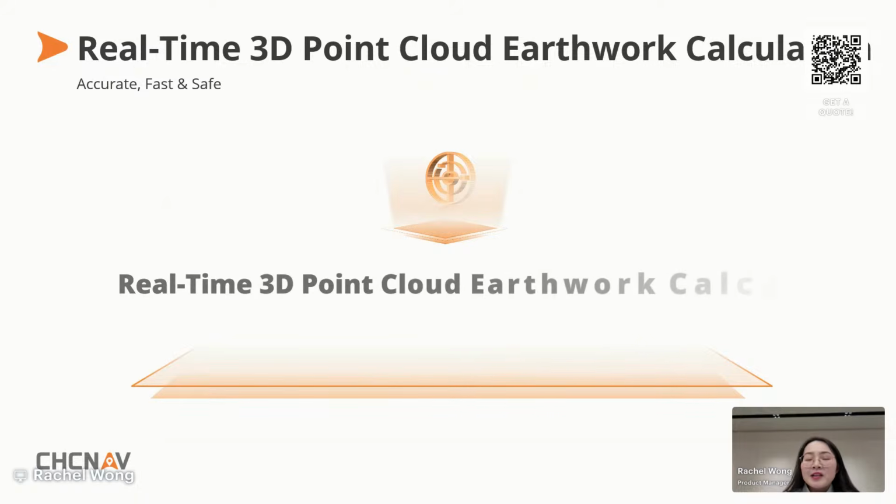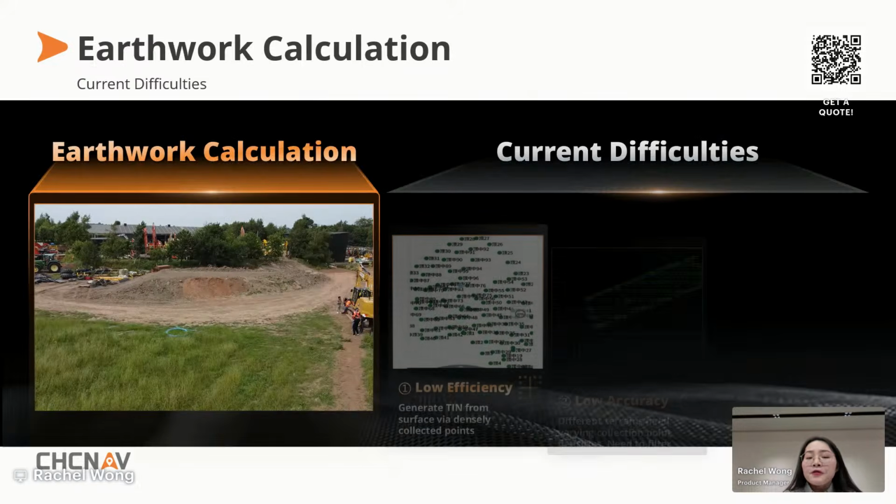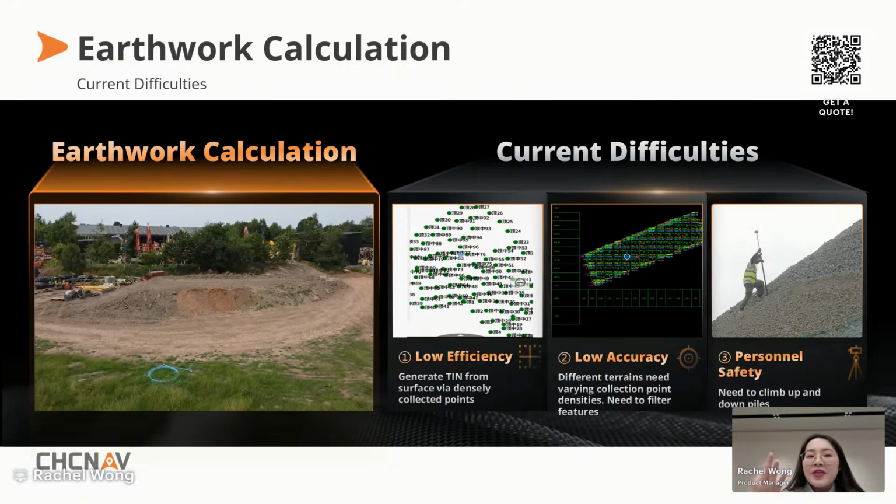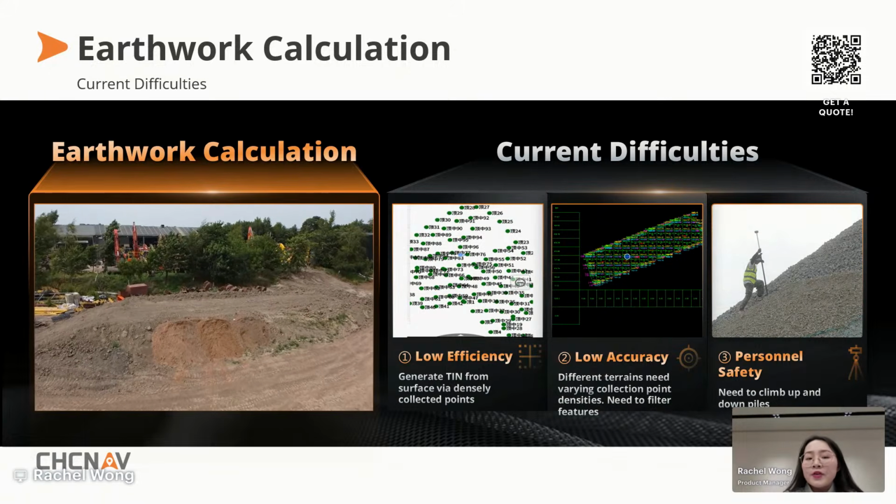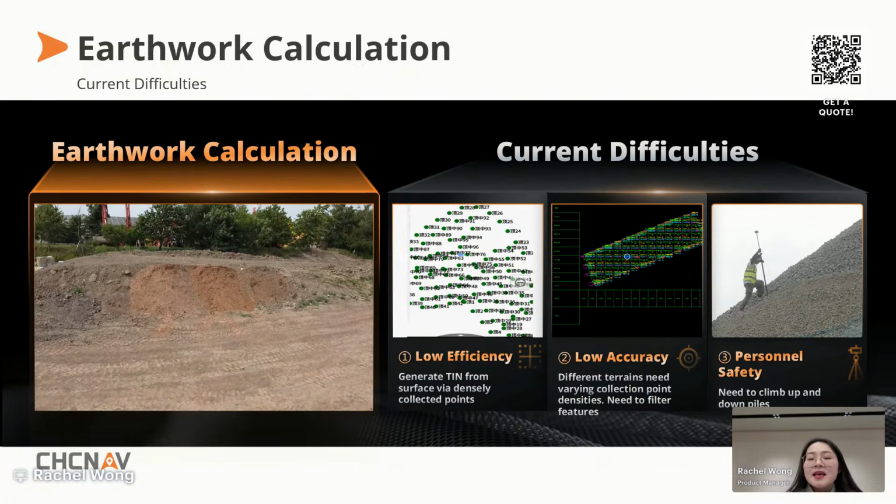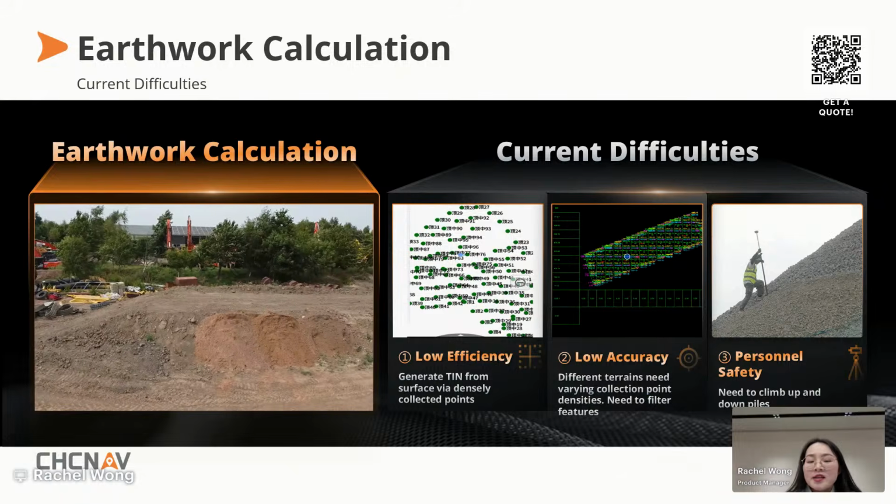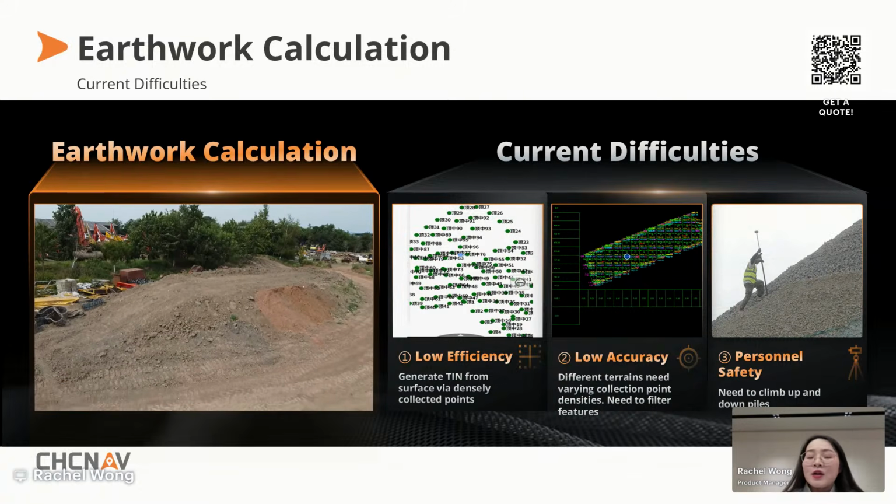So earlier we talked about GNSS obstructed environments and GNSS denied environments. And next, let's talk about construction work. For our construction and earthwork teams, everything comes down to three things: efficiency, accuracy, and safety. Traditional workflows struggle on all three: point-by-point collection is slow and labor-intensive, accuracy depends heavily on point density and post-processing, and our field operators are often forced into risky positions. So these challenges directly impact project timelines and costs.